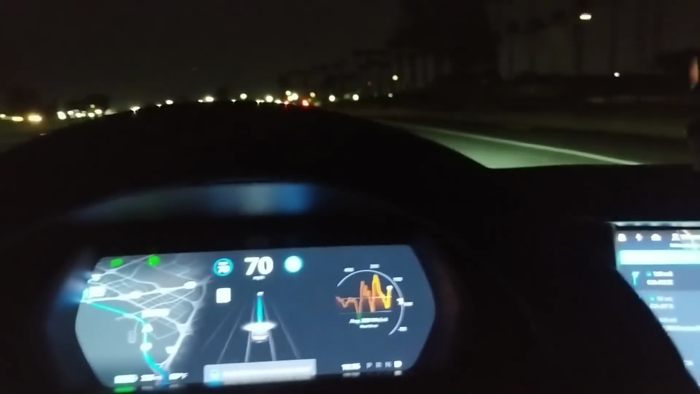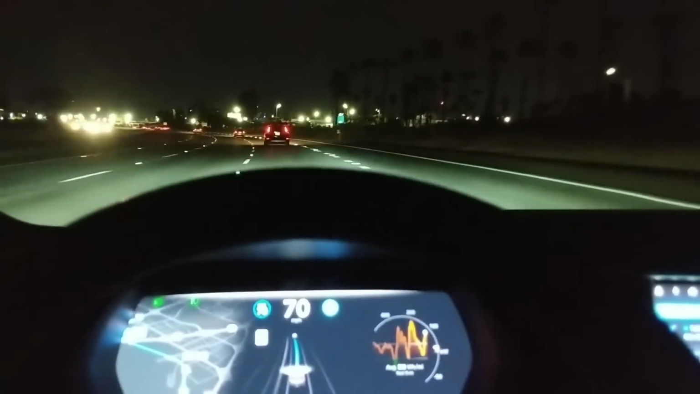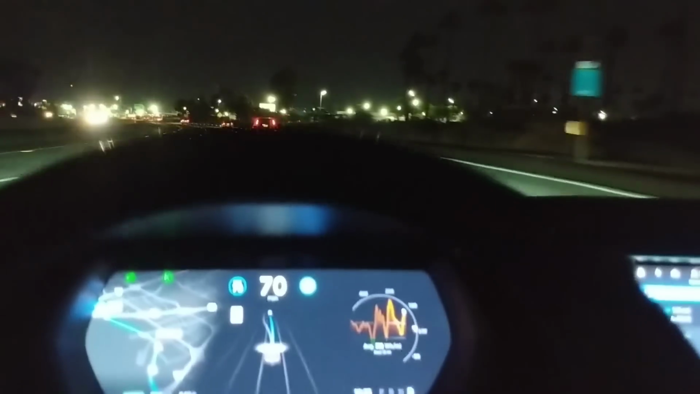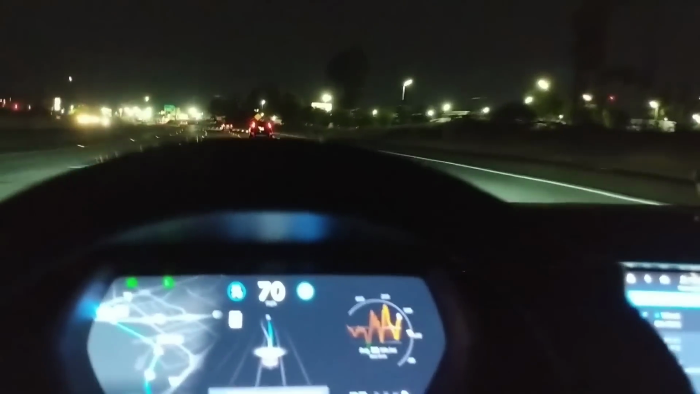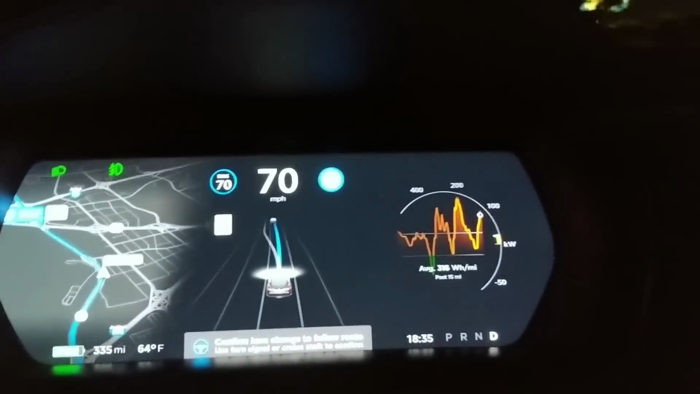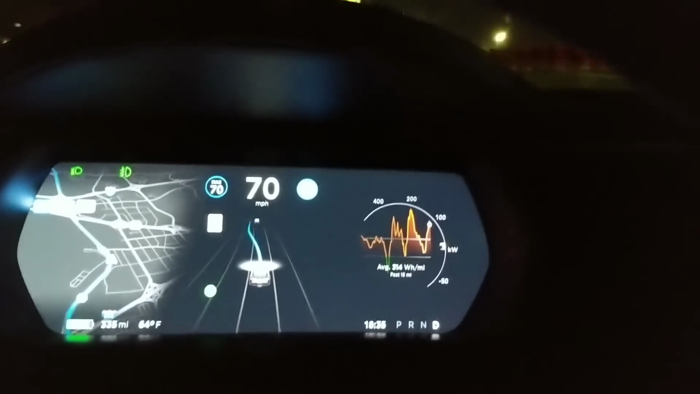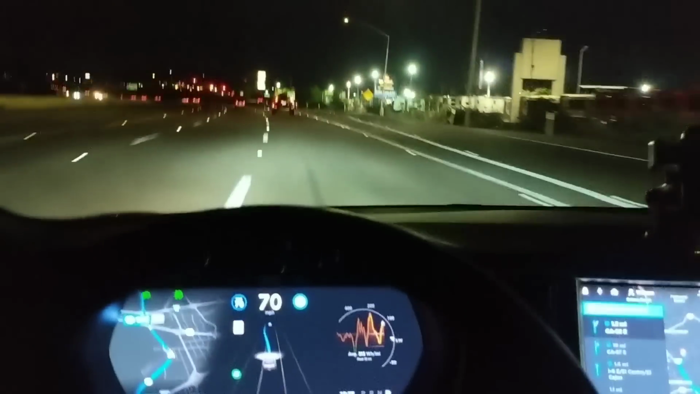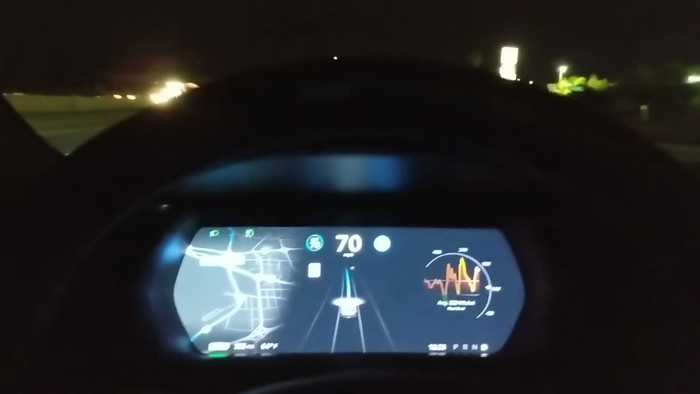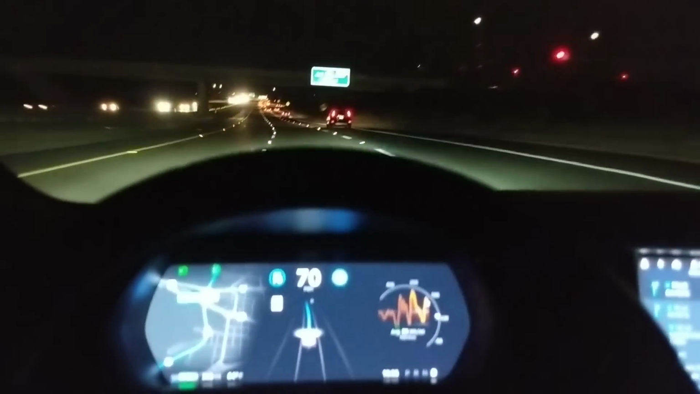And this is the third time I'm using Autopilot. The first one I used it at night, the second one I just did about an hour ago, and this is my third time. Confirm lane change. So it's requesting that I move to the left side. So let's do that. Boom. The car will change lanes, and those are the cars behind me, so I'm far away from them. Really bumpy road. Thank you, California.